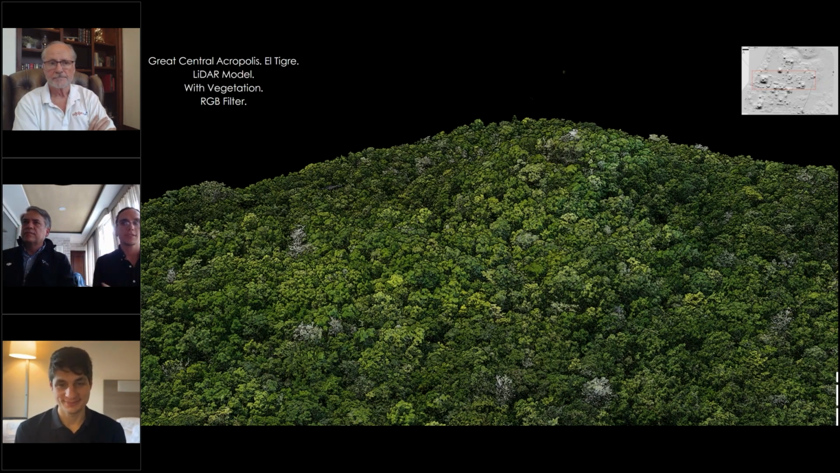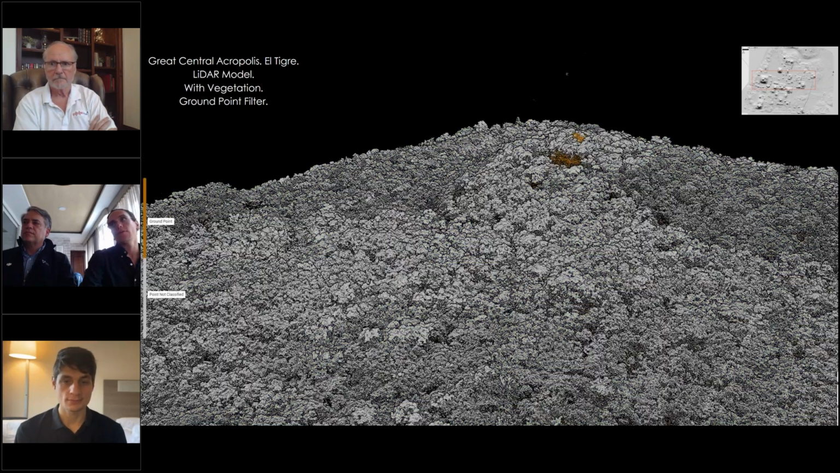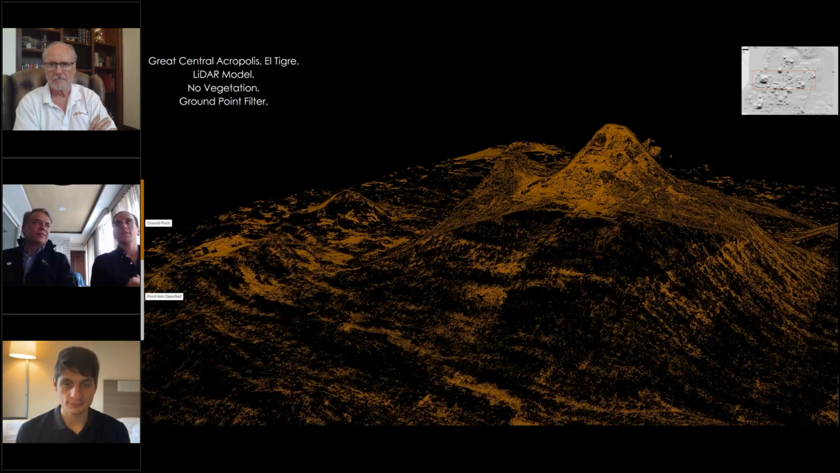Well, it's already processed, but all you see is vegetation, trees, and a dense jungle. Once we map out and filter out the points in the process, we are able to see the little pieces on top of the pyramids that are marked out with a different color. And once we remove the vegetation, we're able to see the whole structure.